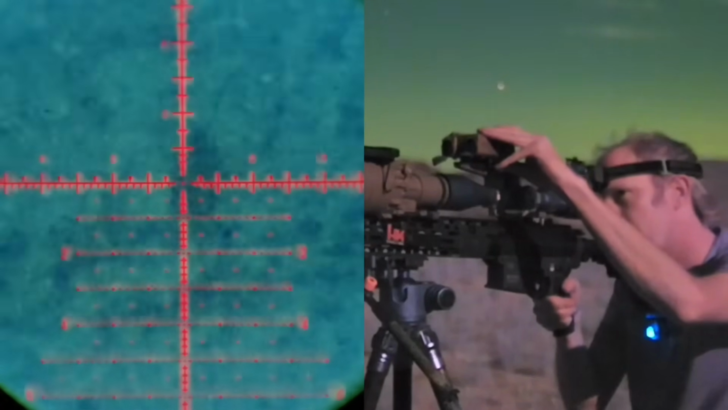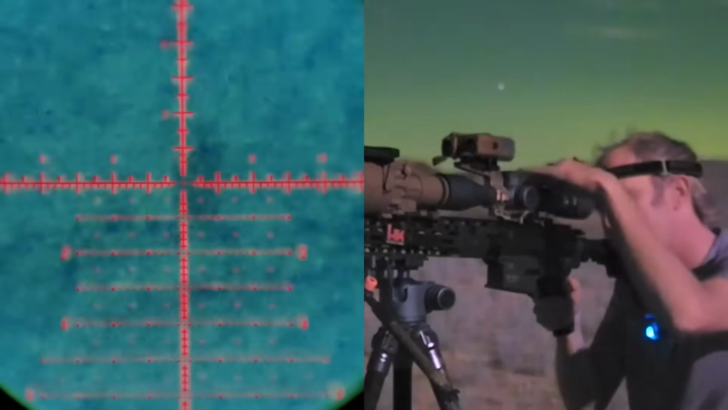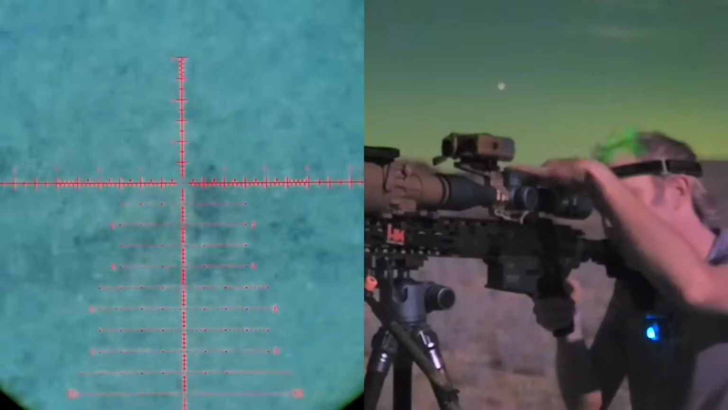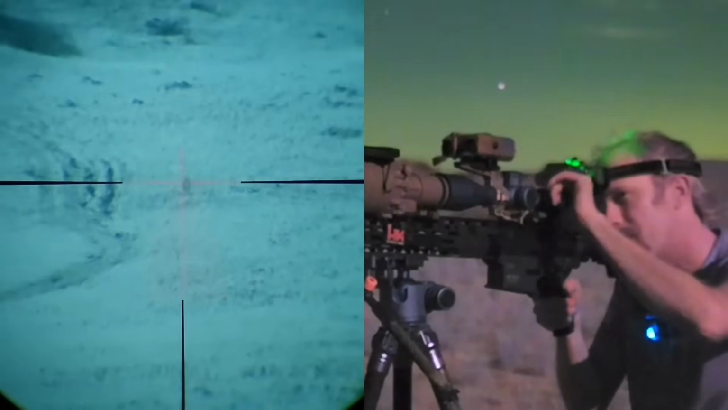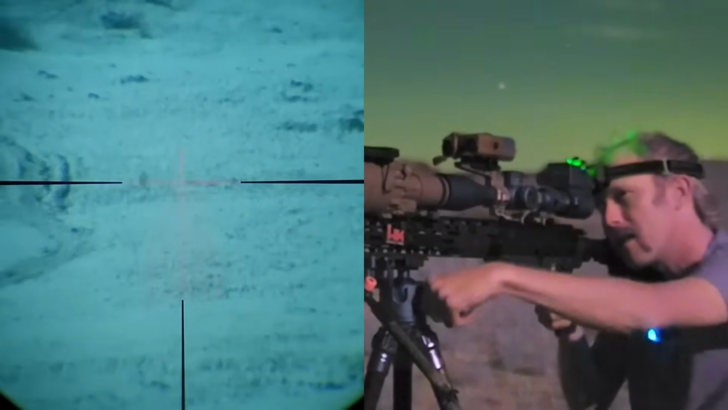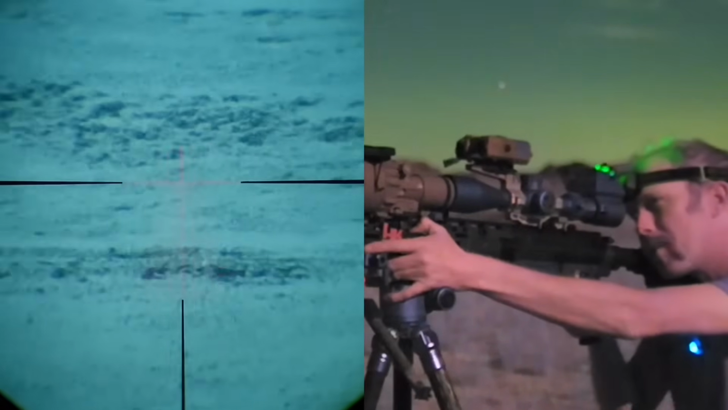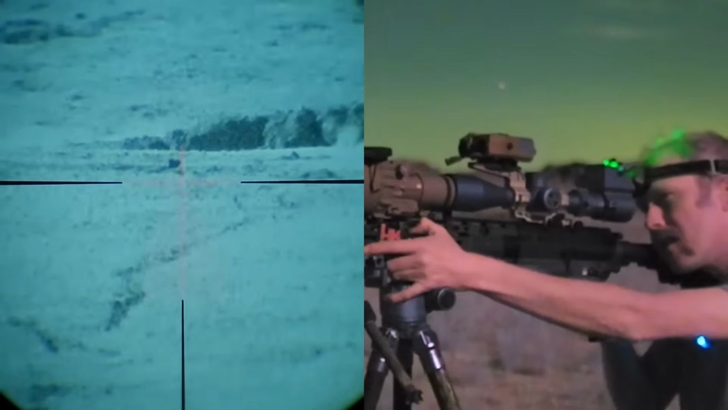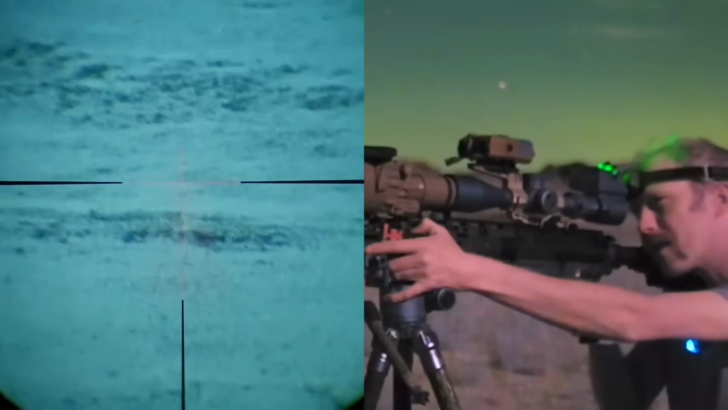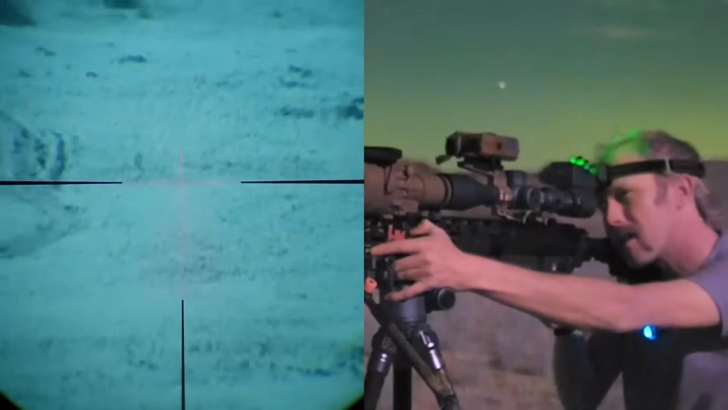358. Now it is worth noting my PVS 27 actually has a pretty major point of impact shift, so that could be part of the difference. This one's very little. So there we are, back down at 4 power. Let's just zoom around and go up and look into the mountains so you can see just a lot of detail there. Scan back across our plate.